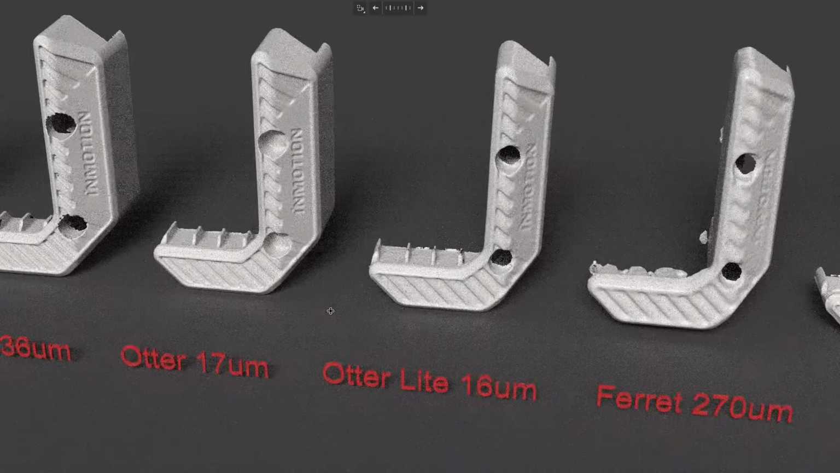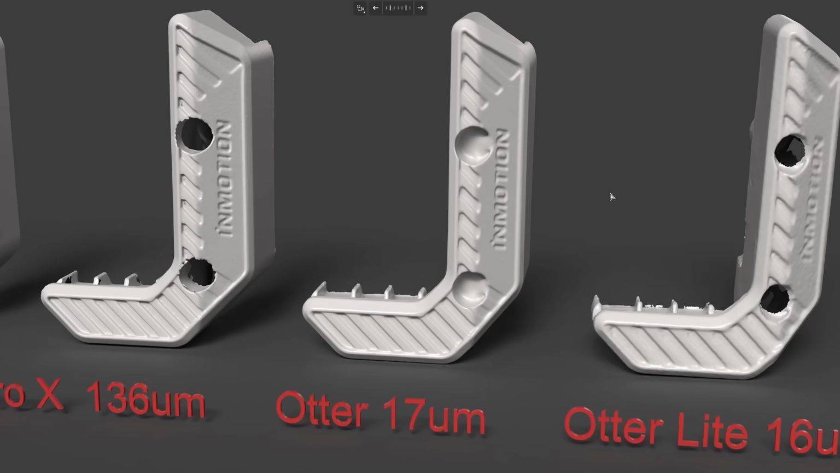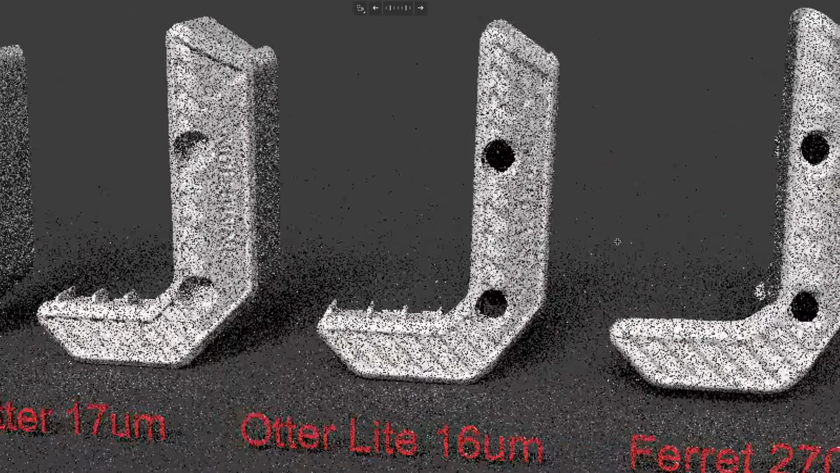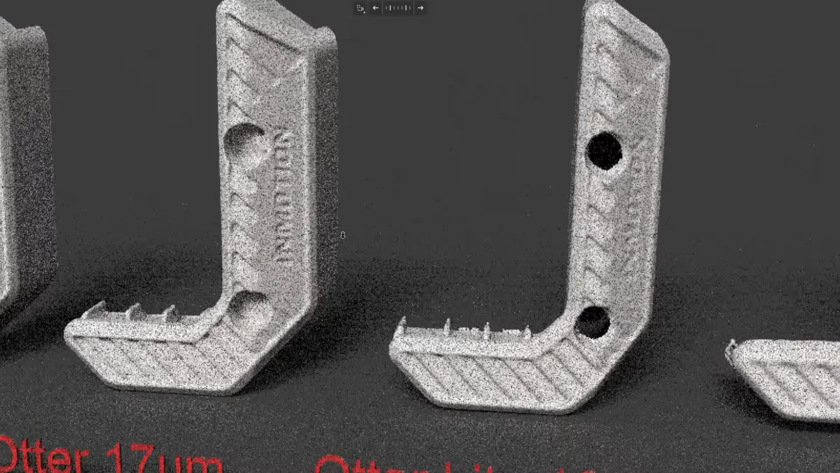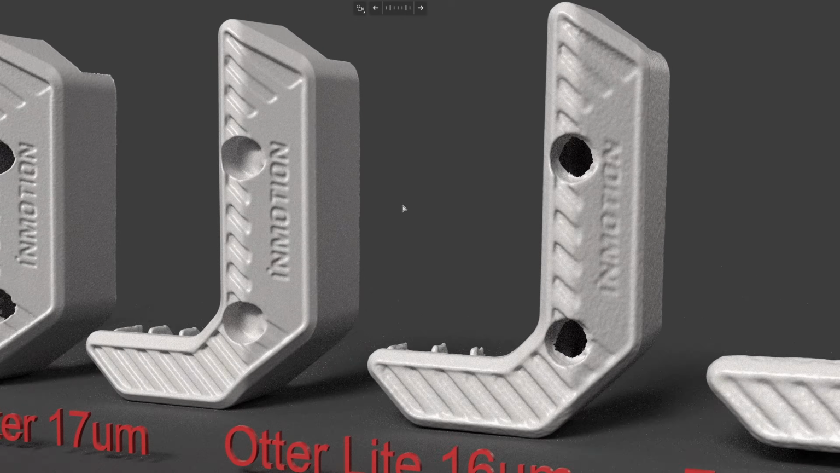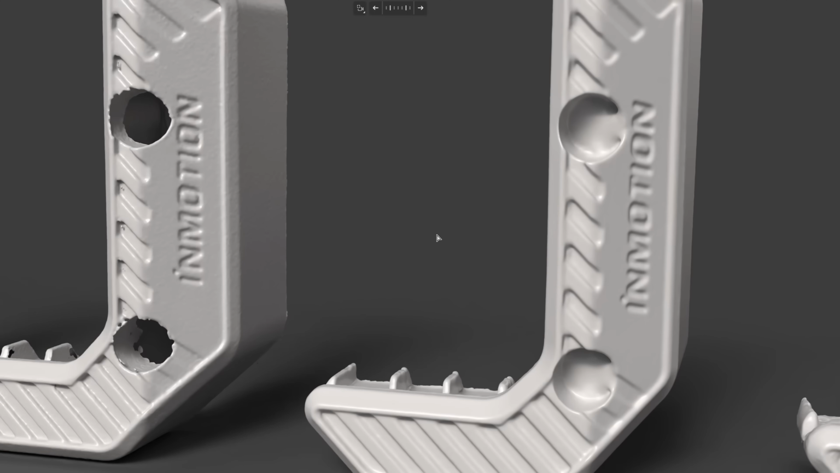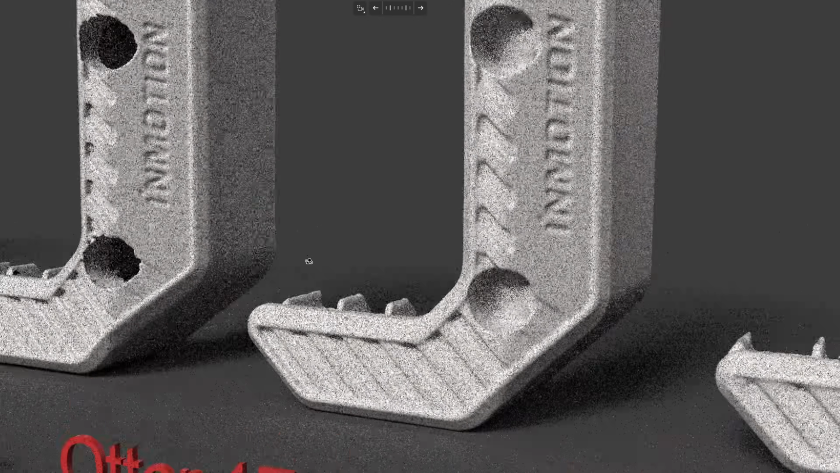Okay, let's move to the infrared, the Otter. I can say that the Otter does very well in this test. Black object, when you look at the Otter lite or the Ferret, is totally different. It can scan black objects without the spray very well, much better than the Otter lite, and it gives a more complete scan than the Otter lite. If you look from here, it's even better than the Metro X. It has less noise. It's not as sharp as the Metro X, but the surface quality is good.